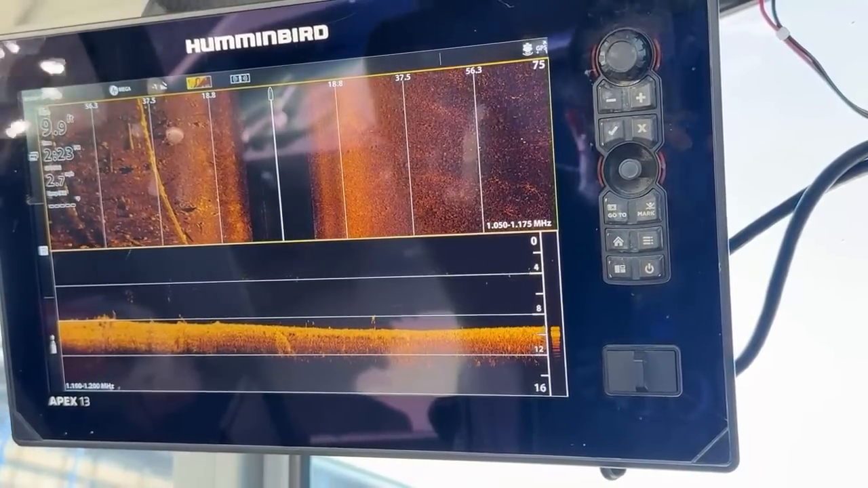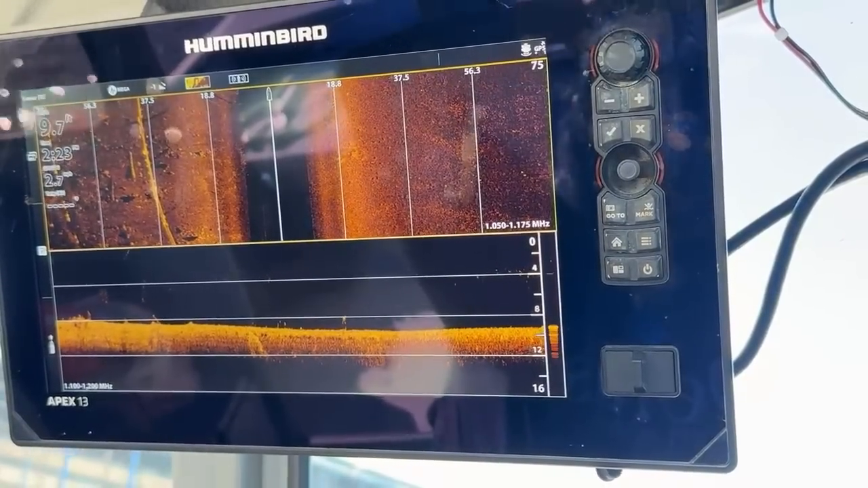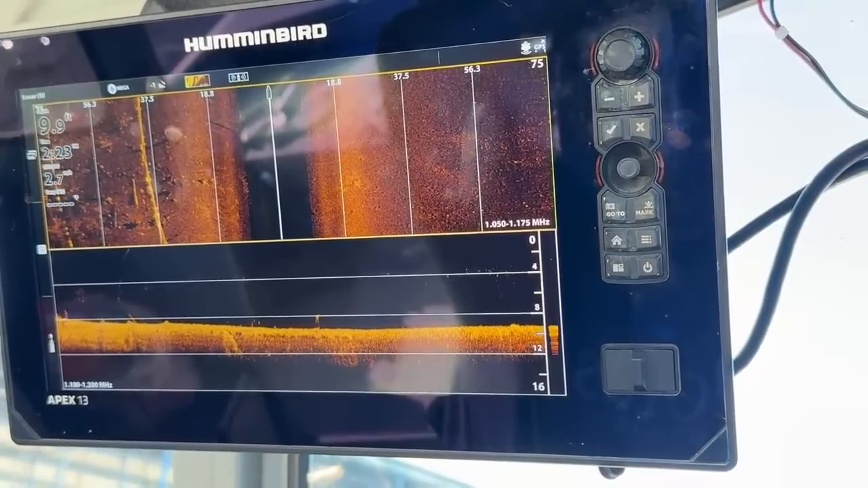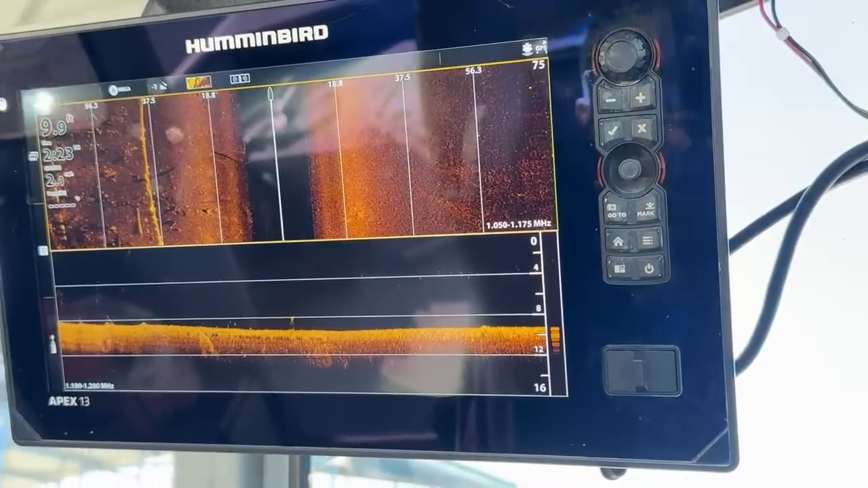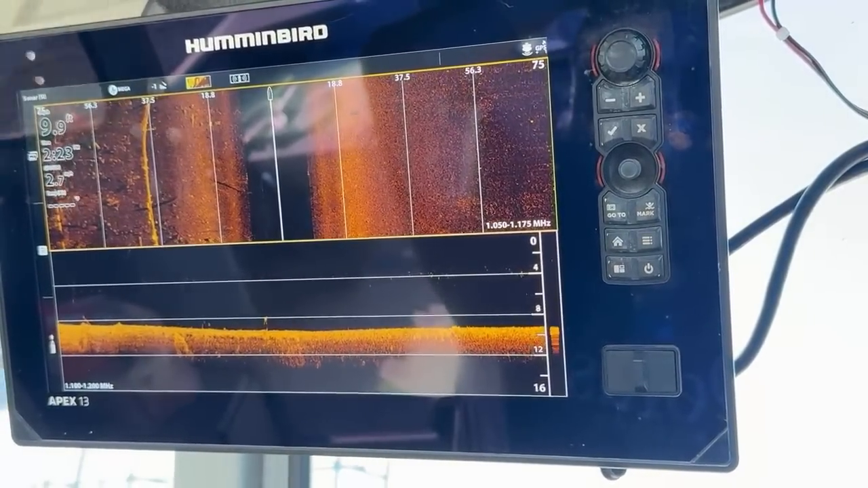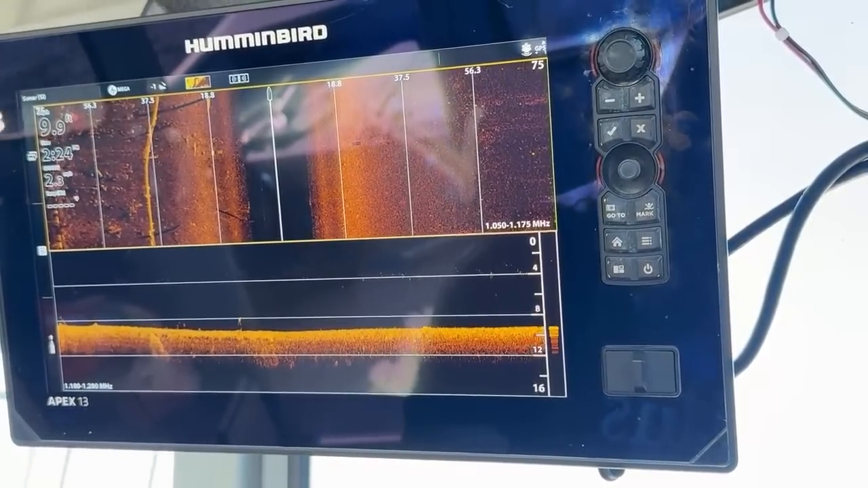And right now you can't see the flag, but it is flying straight out. I really feel like I want to redo the levee because it was like we were in Lake Michigan there for a little bit. Very rough to get through.